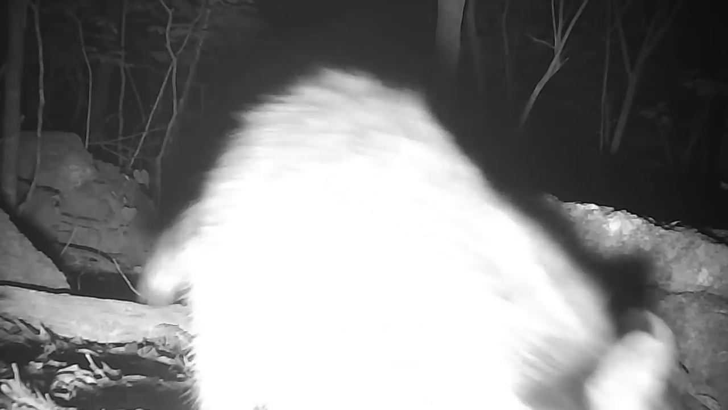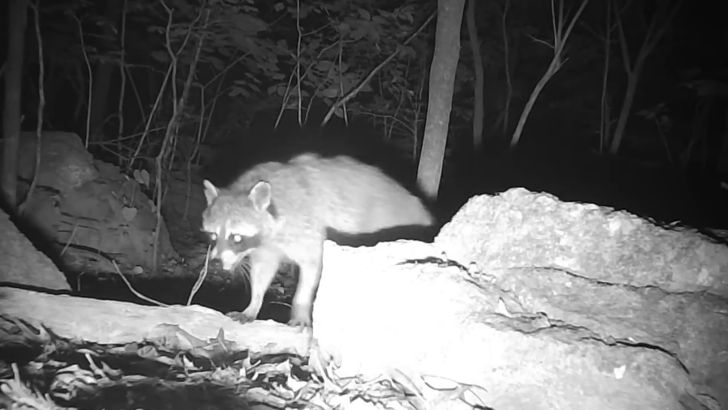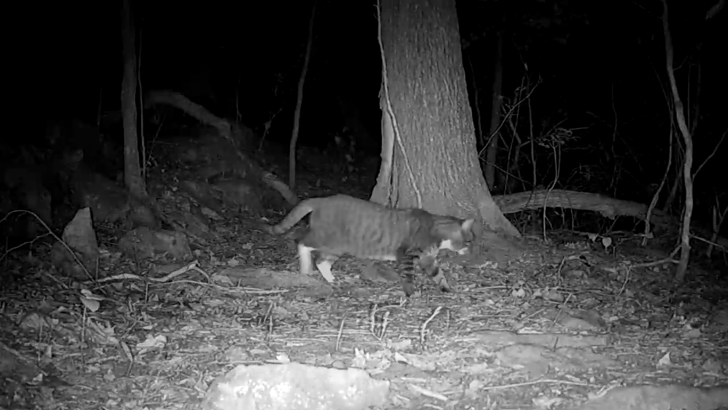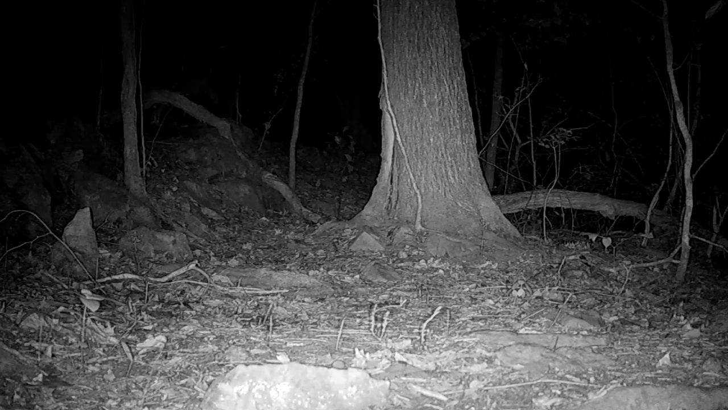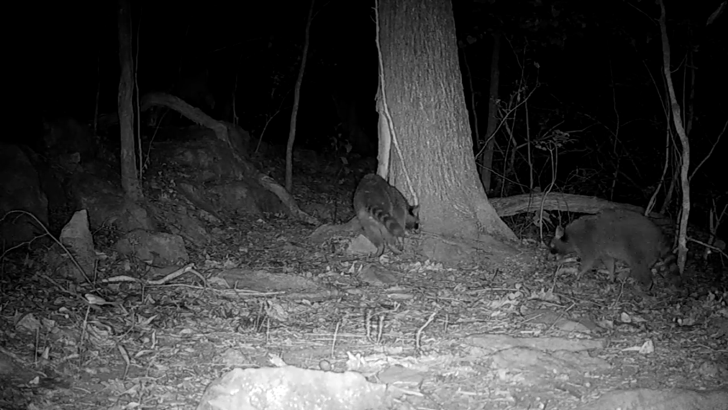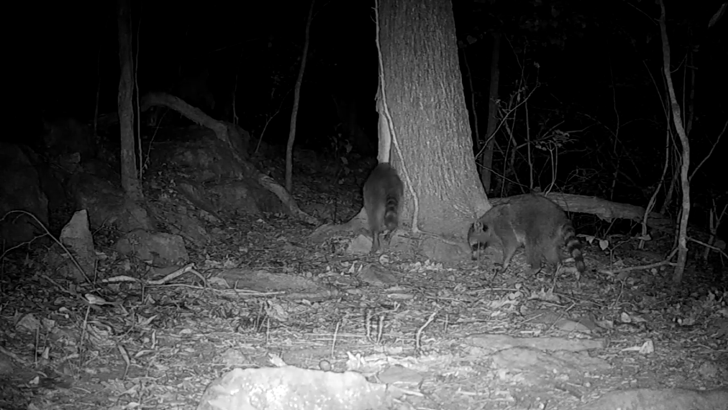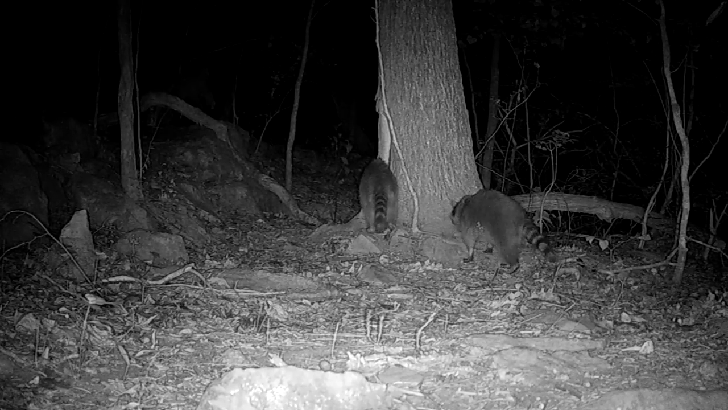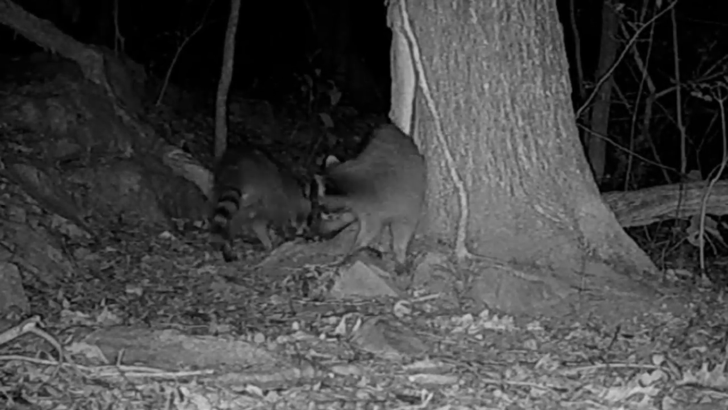And at the log, coon just passing through, following each other. And at the tree, there's Socks moving through. And the coons, it's so hot on them, they just, whatever they can get into, whatever's hatched out, larvae, bugs, they're not real picky.